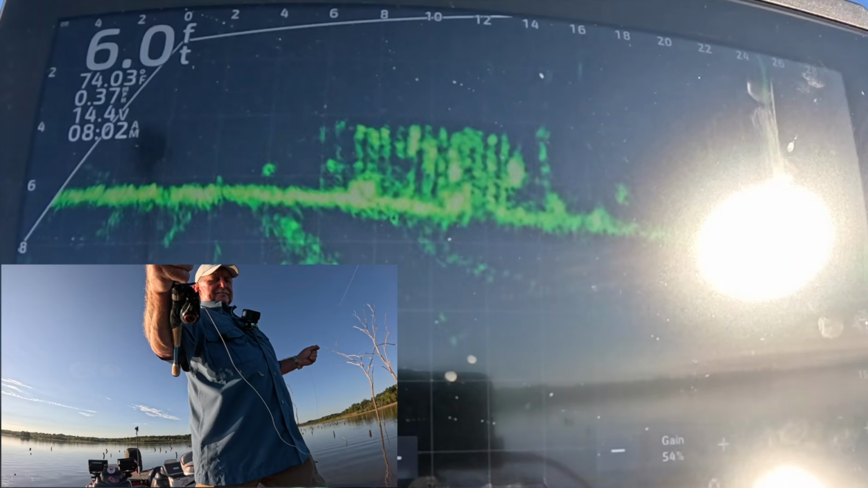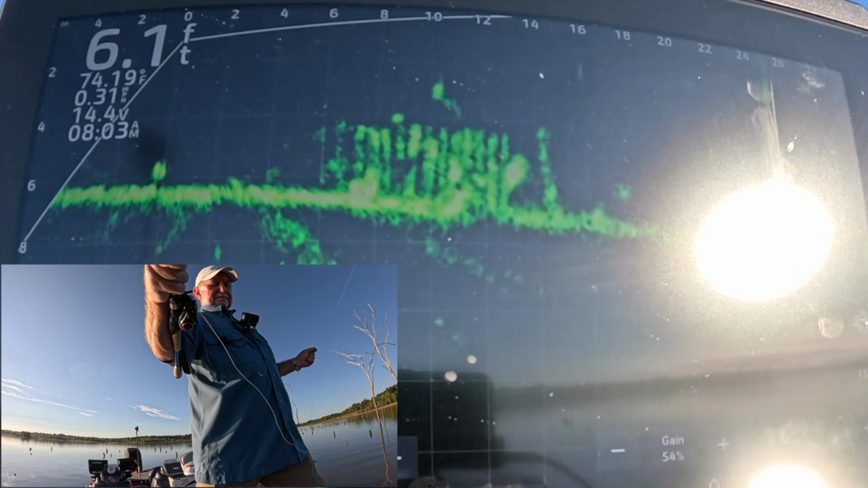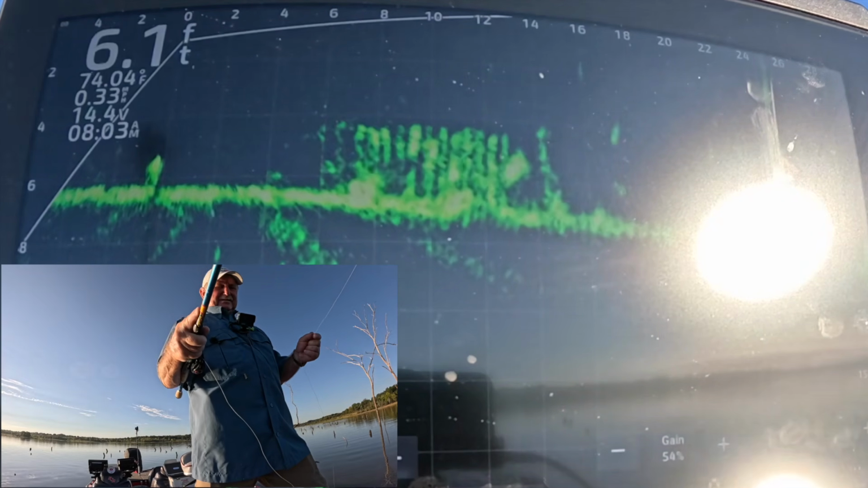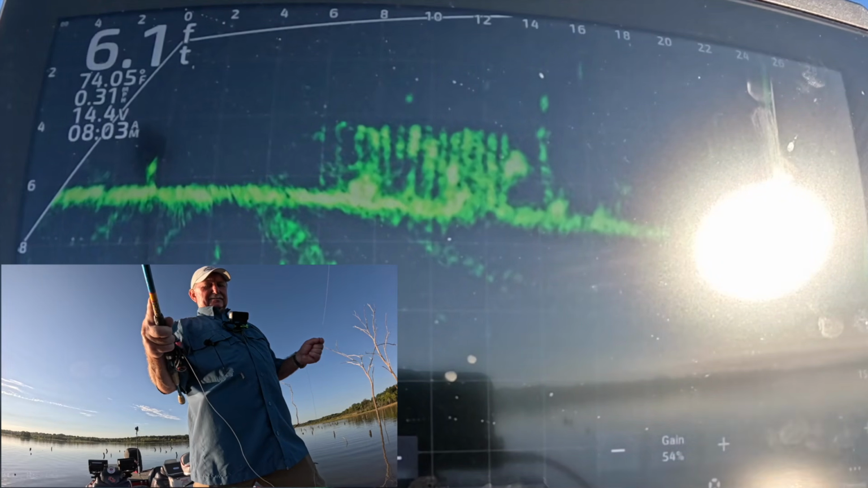Come on. Come out of there. That's definitely a fish out there on the edge, but I think he's too big. This big bright spot I'm coming into, right there.